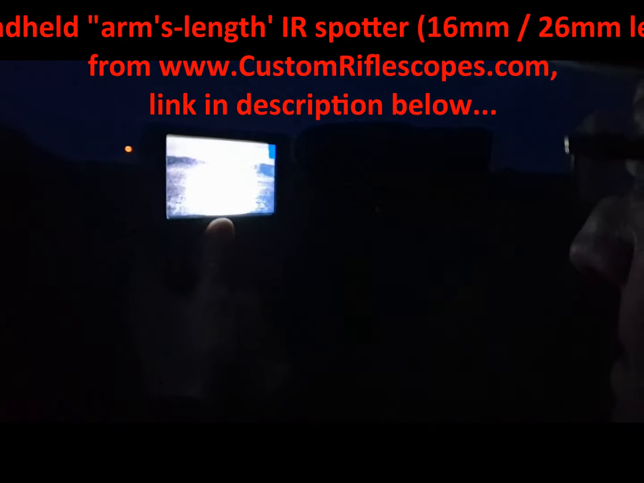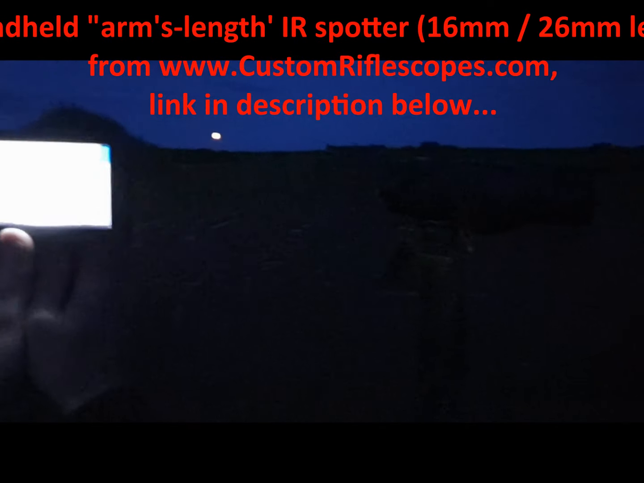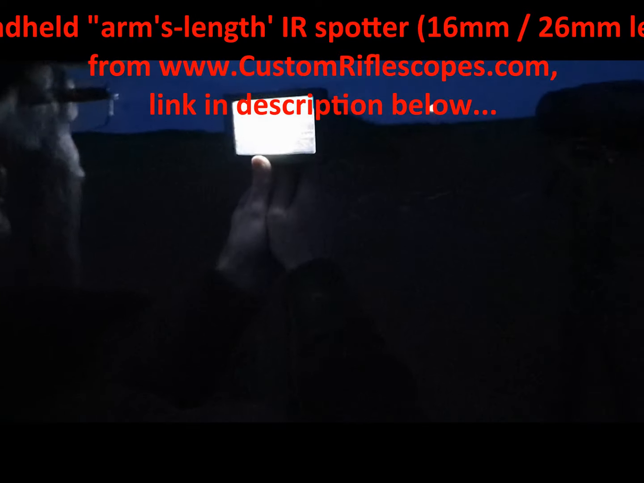But is it a decent handheld spotter? It's not bad. Not bad for 130 quid. It takes a wee bit of getting used to. Yeah. My problem is I'm trying to record it. Sorry, mate. I'm trying to record the image, but obviously my phone is struggling to record an image on another screen.